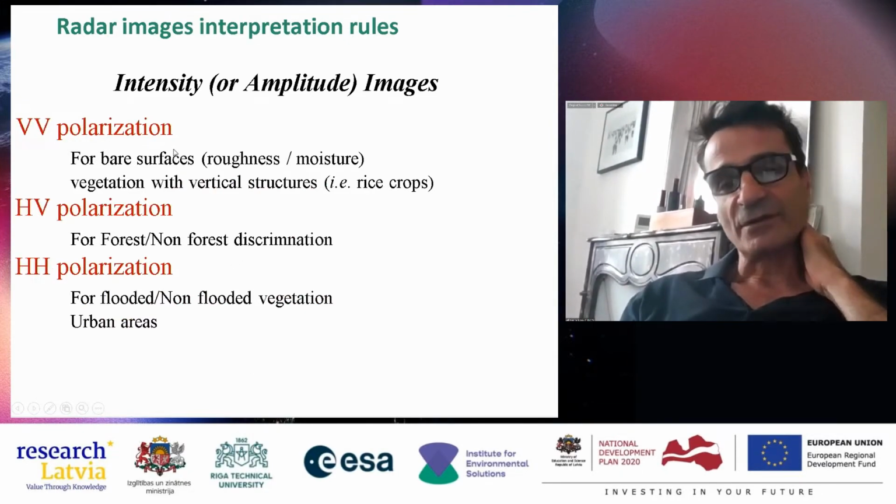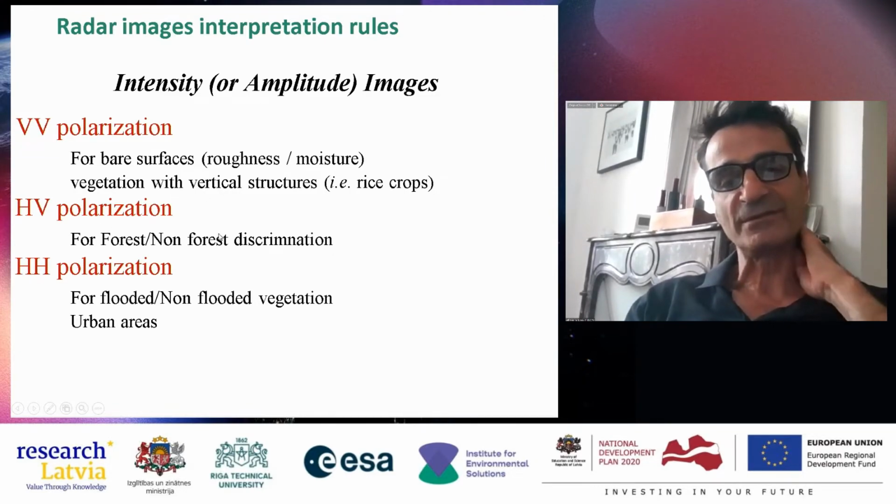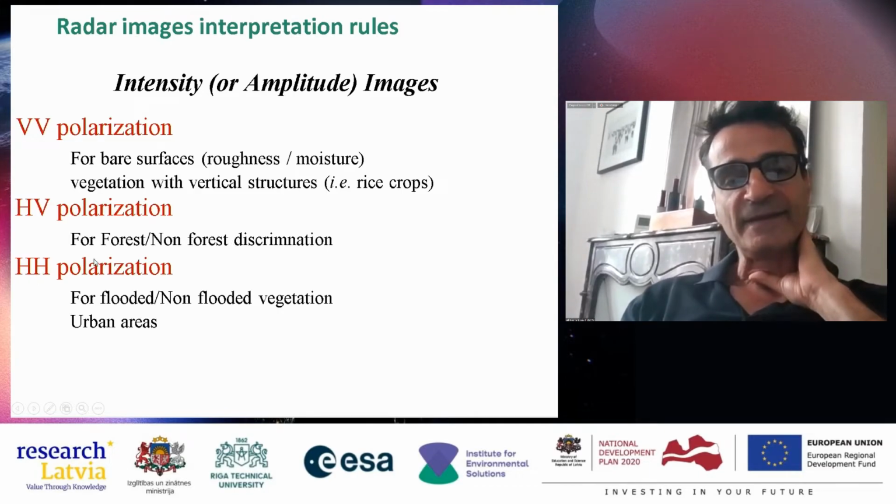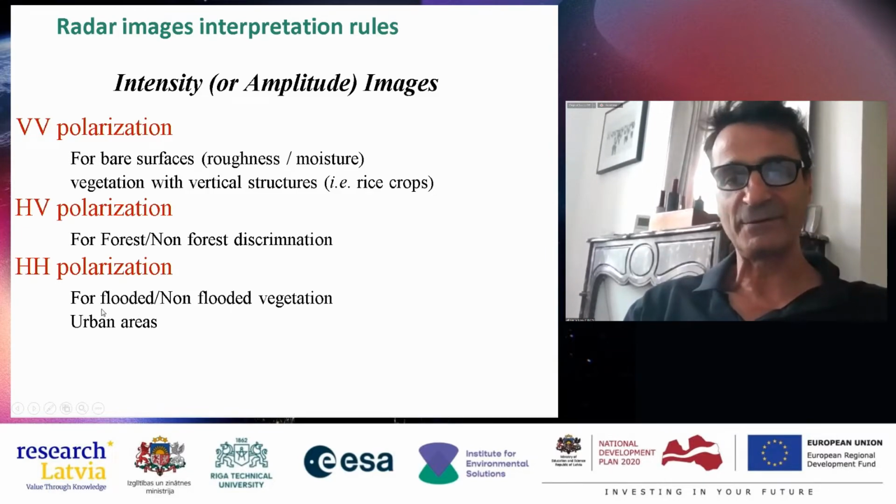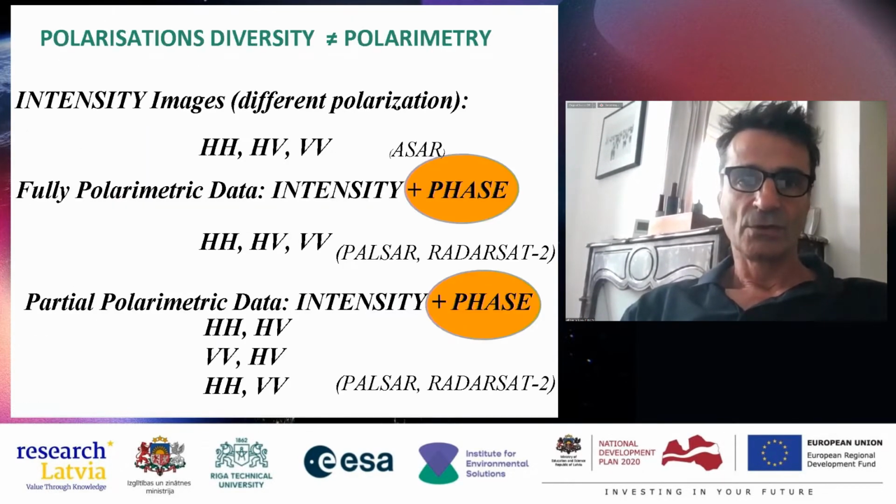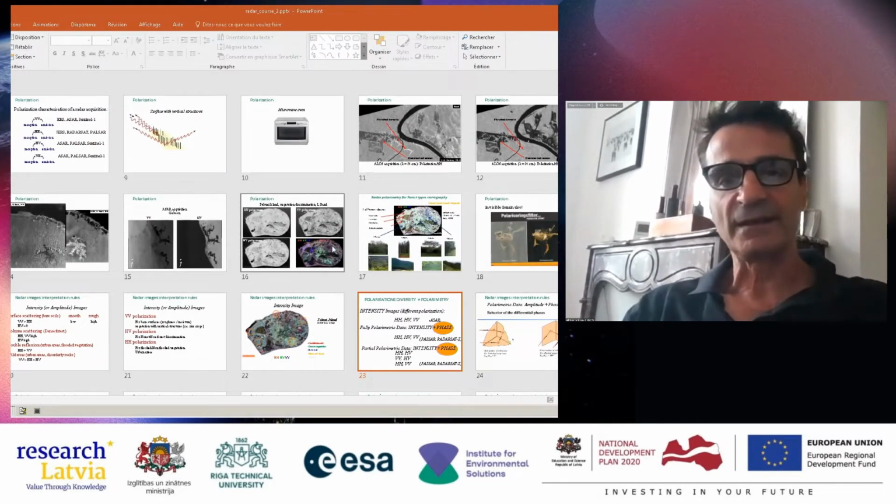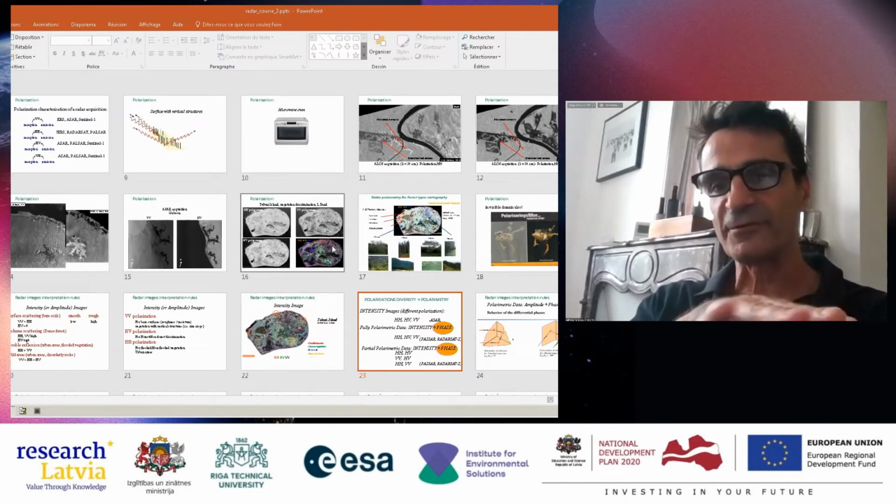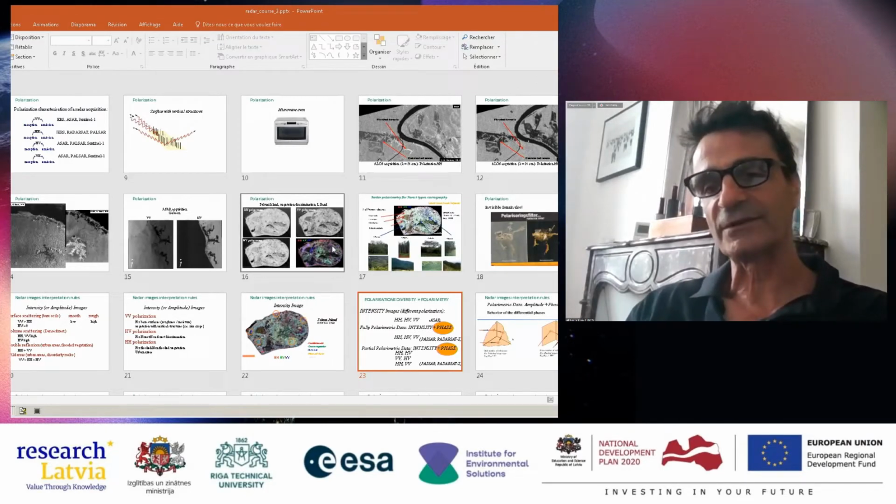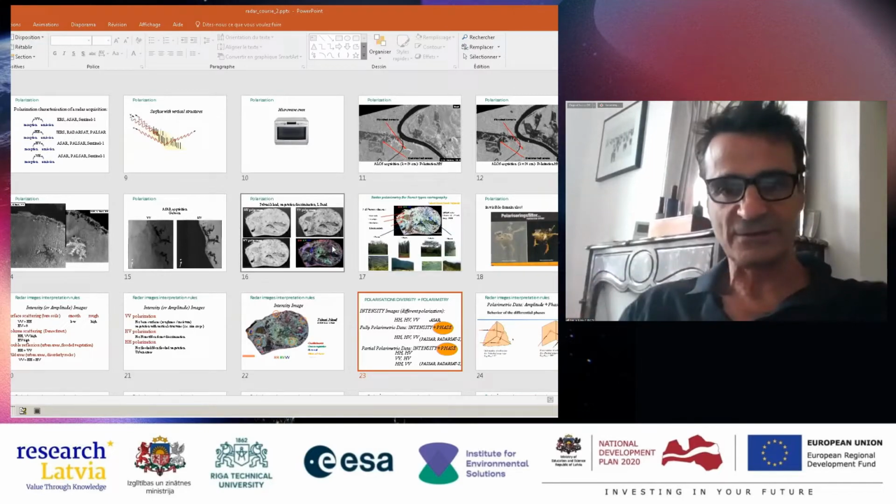So VV polarization is nice for bare surfaces and vegetation with vertical structures, HV polarization for discrimination of forest, non-forest, and HH polarization for flooded, non-flooded vegetation or urban areas. I stopped here because after that it concerns polarimetry, and what we see is the difference of the response according to different types of polarization.